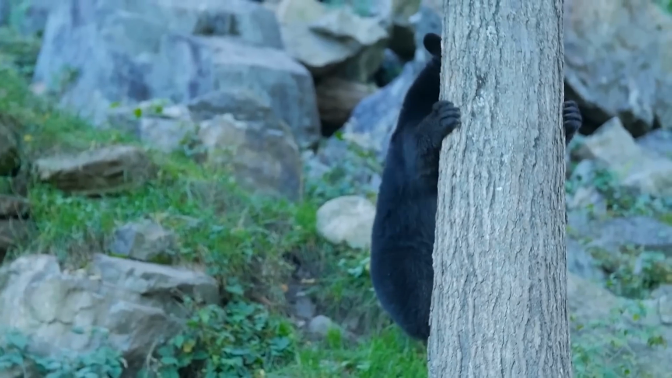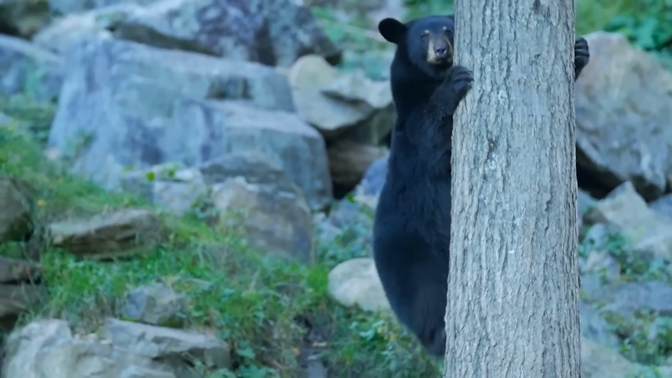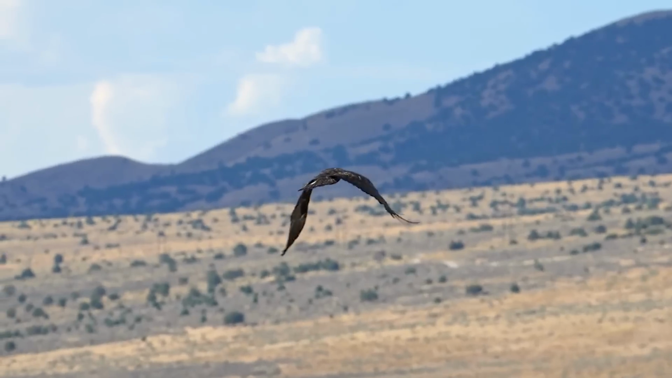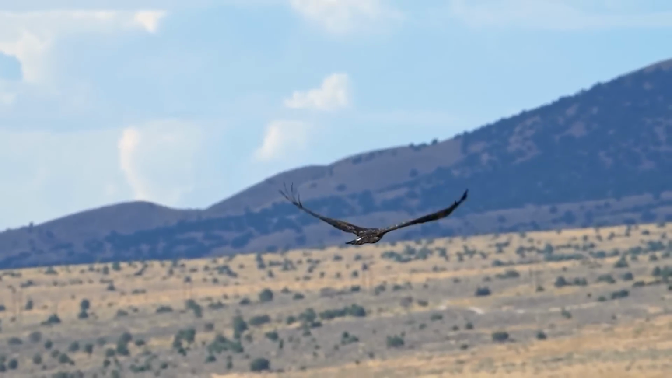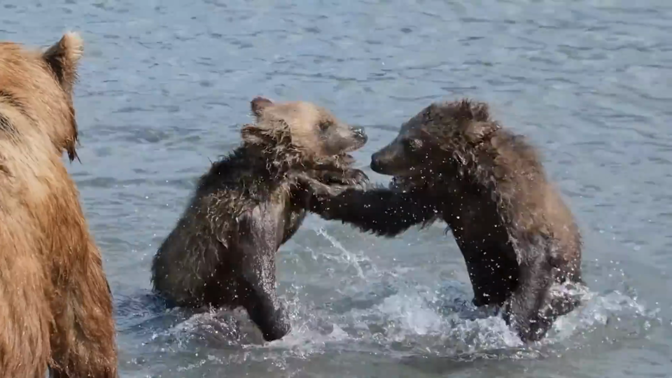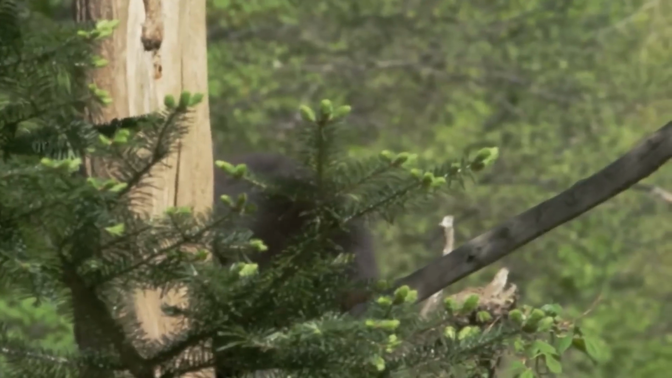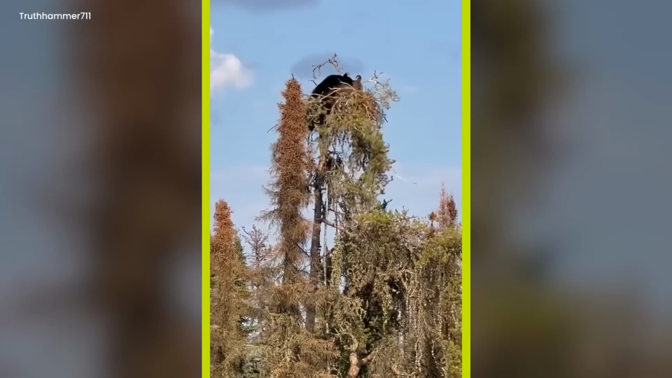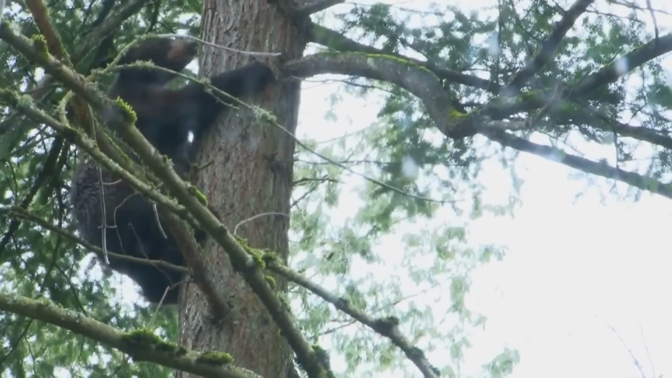It climbed up a tall tree, even though bears aren't known for climbing. It wasn't after food, but a baby eagle. This was a weird sight. The eagle, which symbolizes freedom, was trapped by the bear. It made us think about the circle of life, where strong creatures sometimes hunt weaker ones. The trees looked like they were shaking from the bear's weight. They bent, showing how determined nature's hunters can be. It was a puzzle how the bear managed to climb so high.